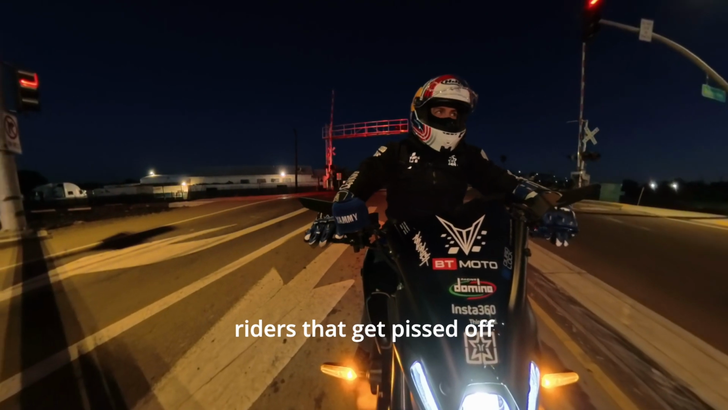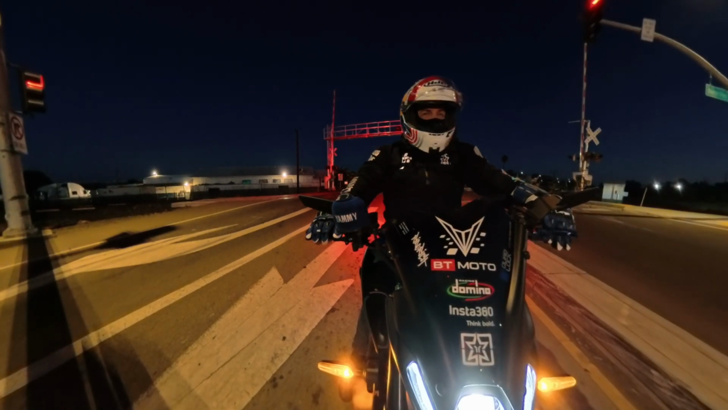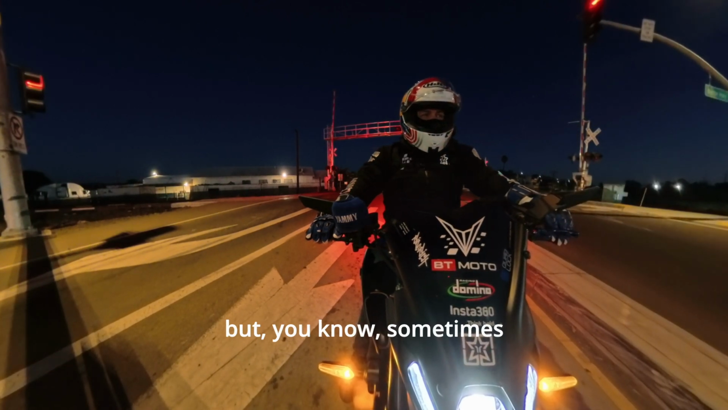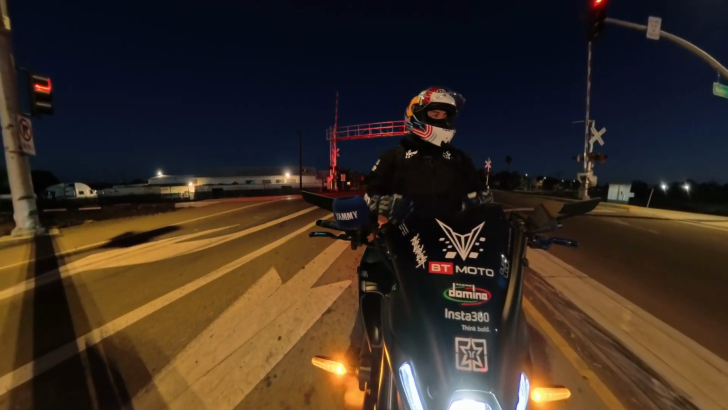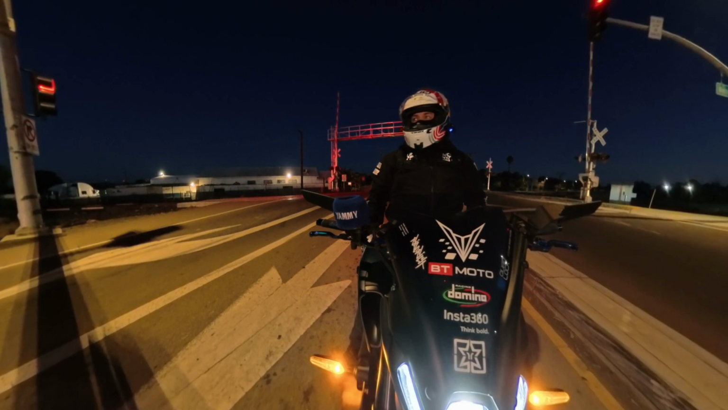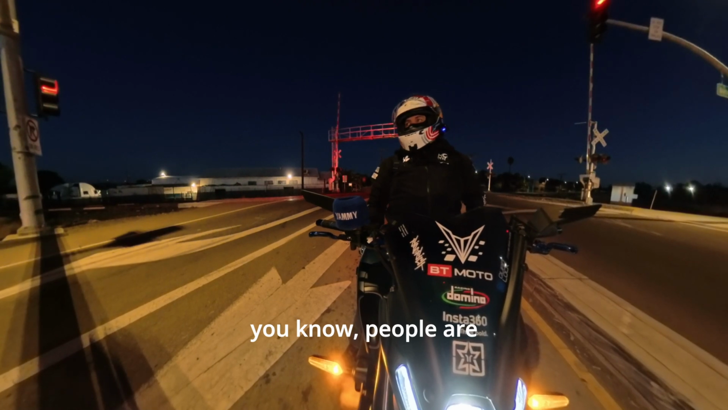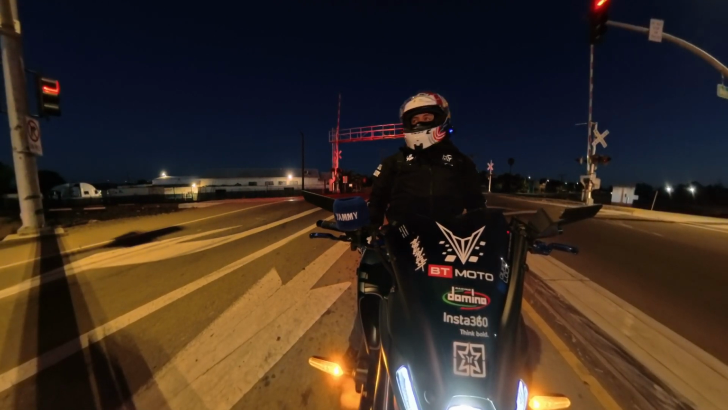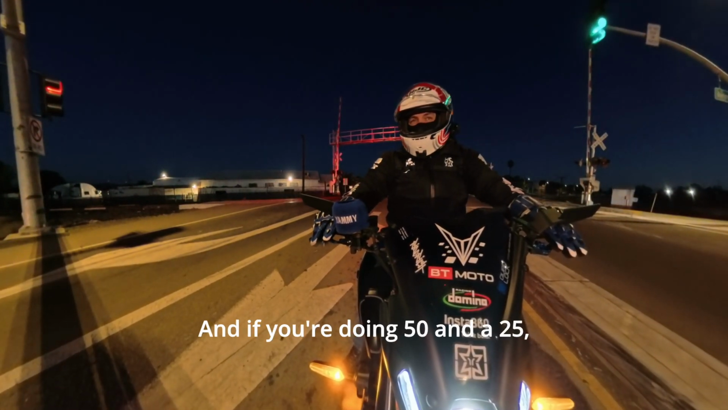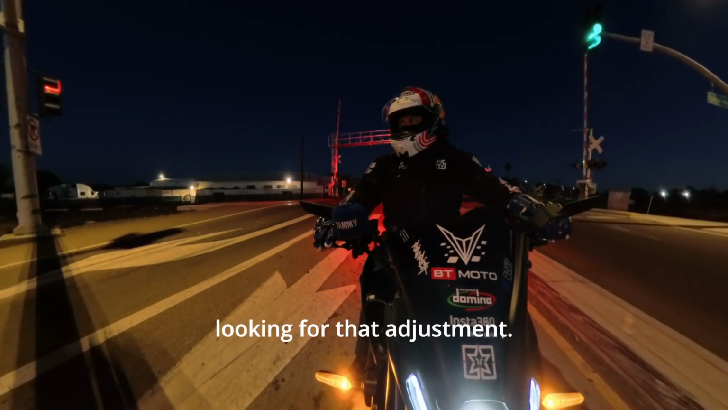But I see a lot of riders that get pissed off at cars because they pull out in front of them. And there are a lot of cars that pull out in front of them because they're not paying attention and they're not looking, but sometimes we have to look at the situation as well, because if we're going way above the speed limit, people are used to judging the speed of what's going on by the speed limit, and if you're doing 50 in a 25, they're not looking for that adjustment.